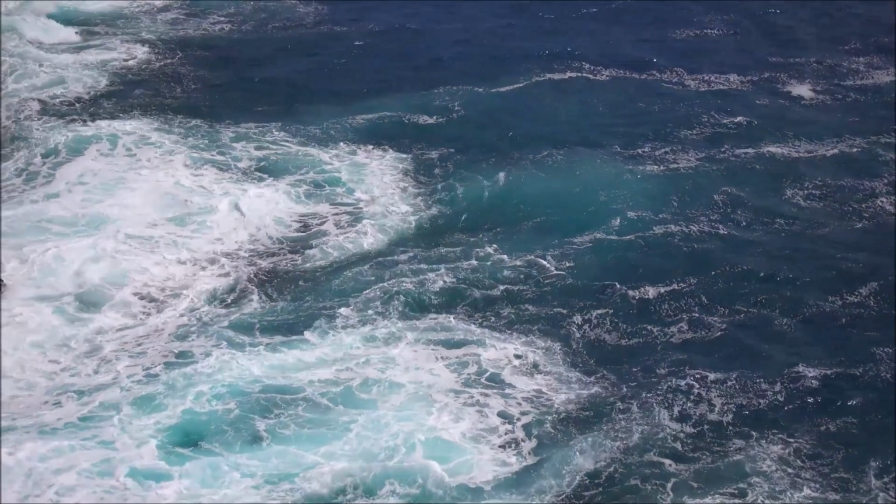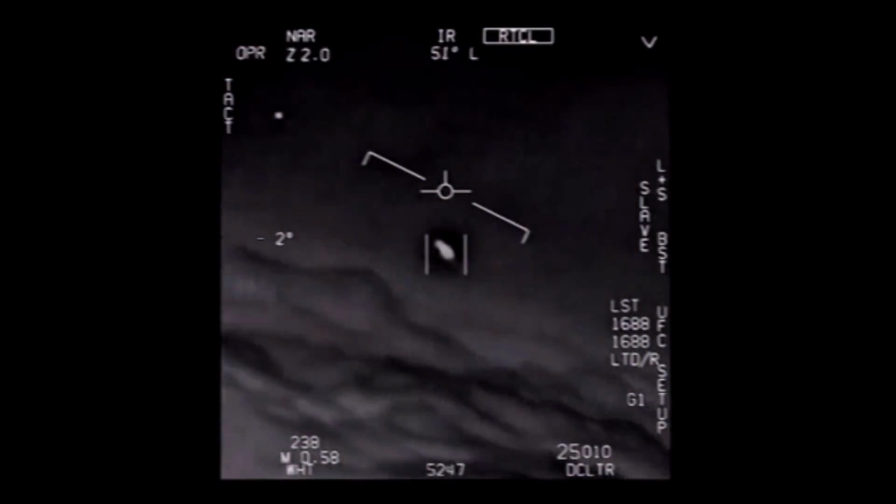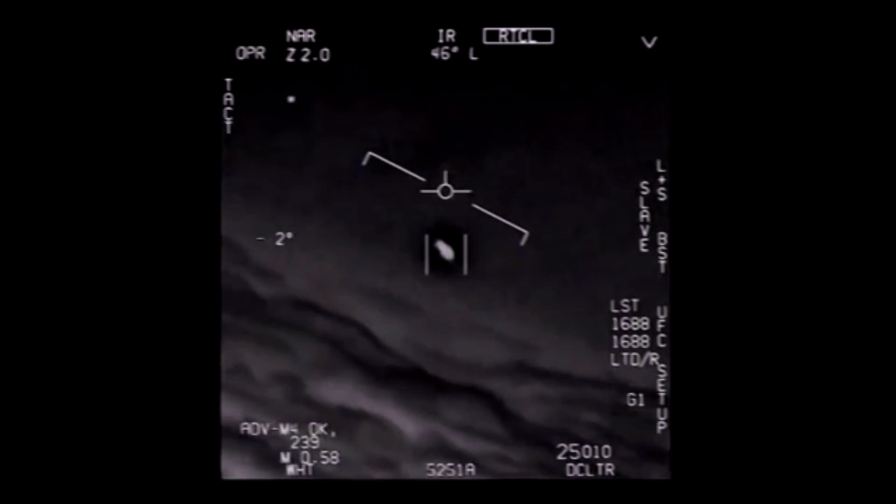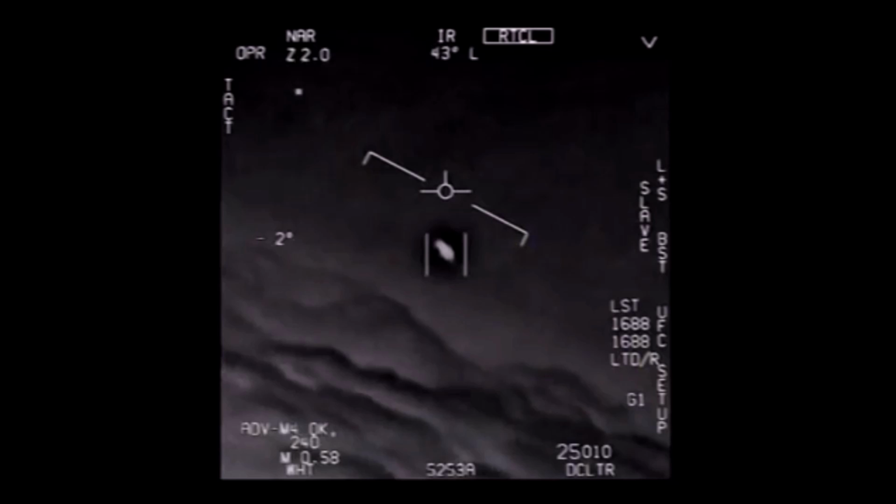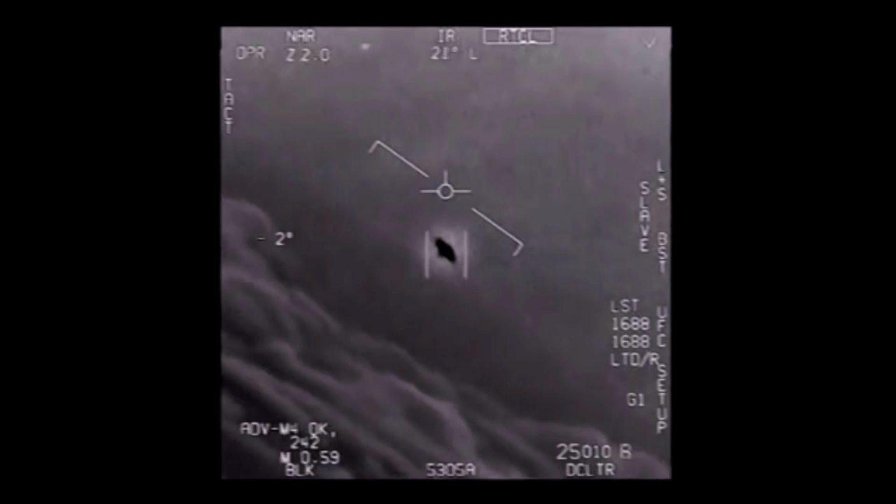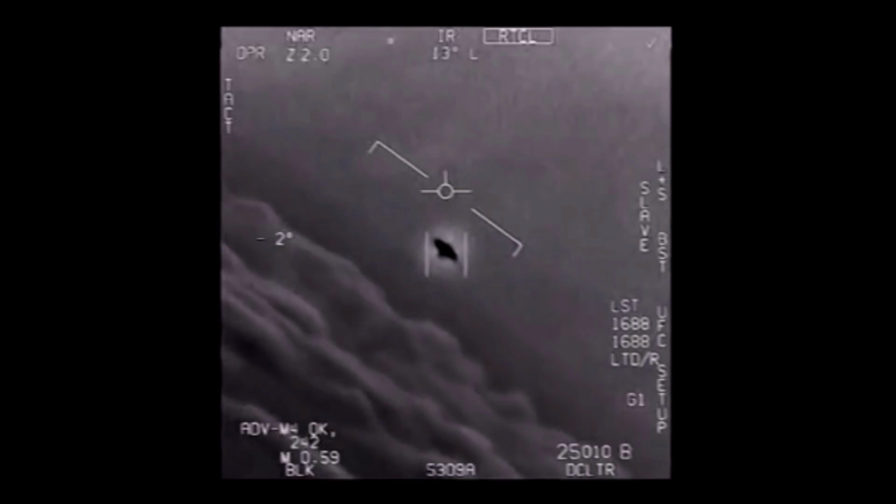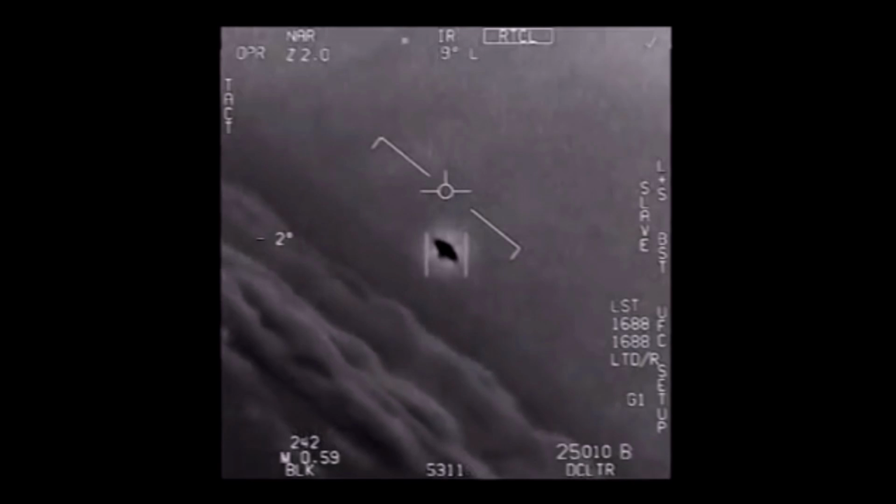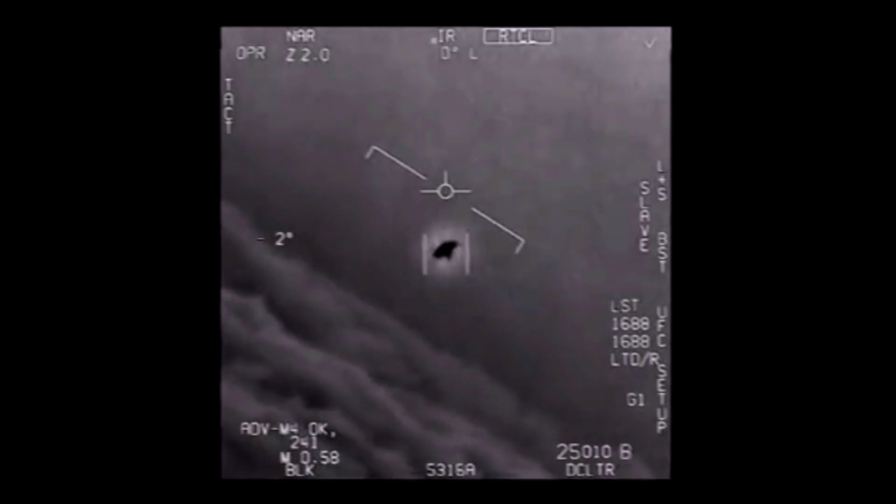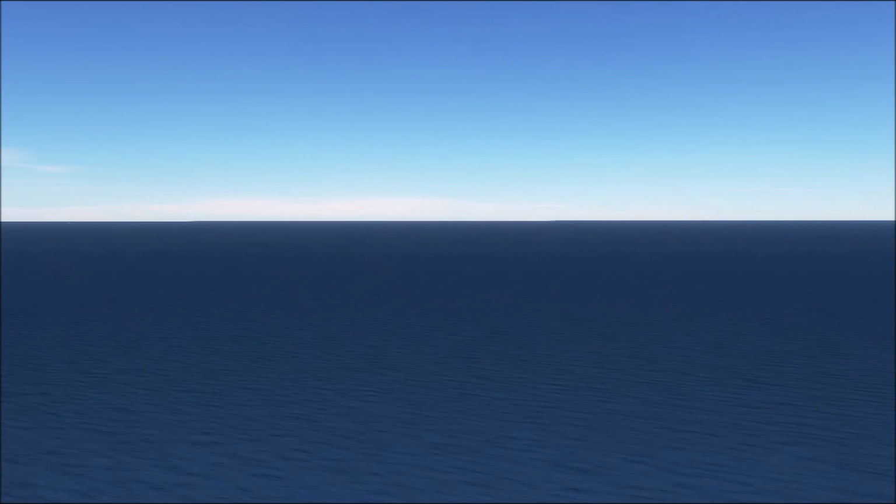So that's 2 out of the 3 videos, but the hardest one to explain is the most famous, Gimbal. It is by far the closest encounter with one of these UAPs. We can make out a shape, a flight pattern, and its speed with much more accuracy. We can also see a heat signature around the object, which to the stars suggests could be a type of energy field. It also performs the seemingly near impossible rotation in midair, by far the most sophisticated manoeuvre captured on any of the 3 videos.